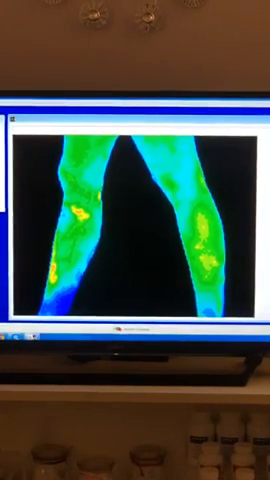All right, you can stand up. You want to do your feet? Yeah, sure. Okay, guys. So she's going to do my feet now. I'm gonna need some props. So just give me just a second here.